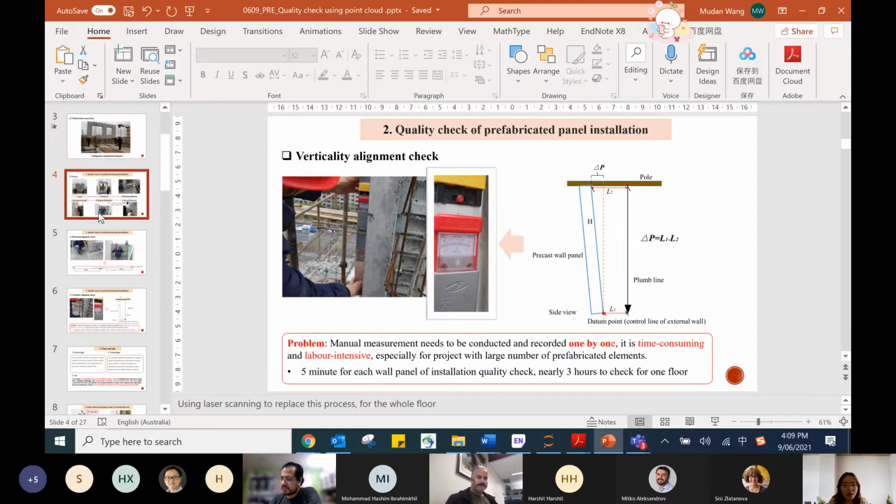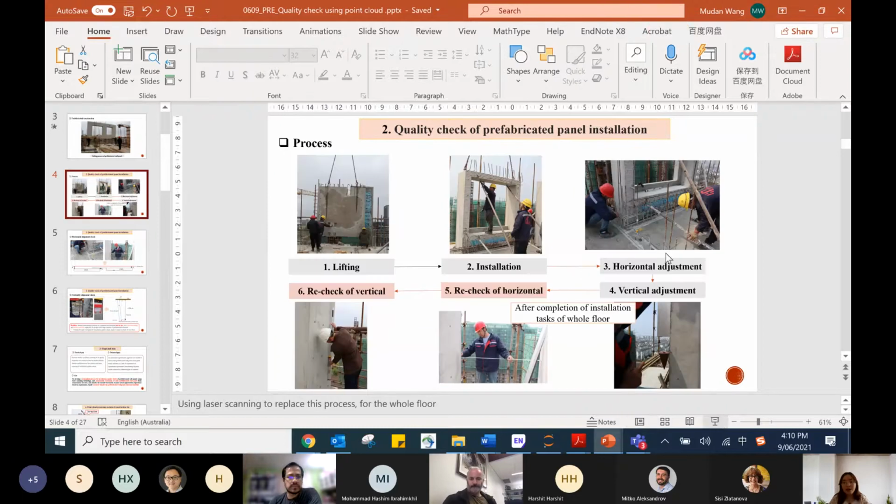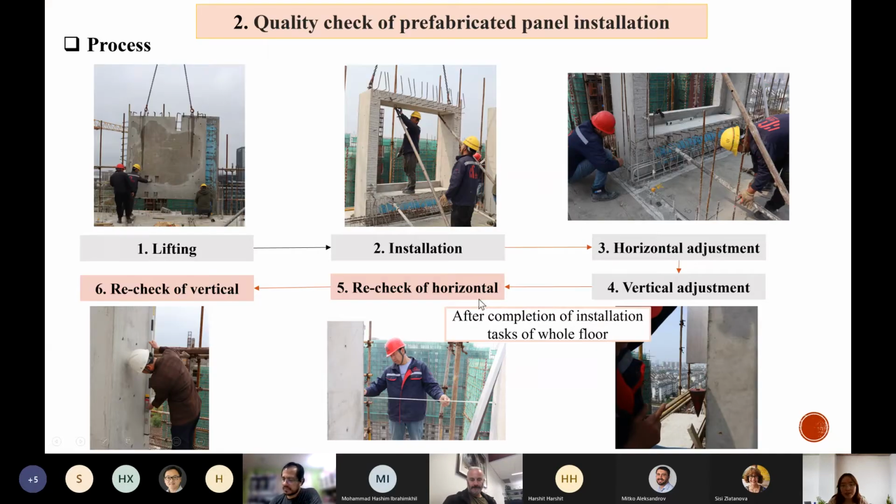And then after the initial horizontal adjustment and vertical adjustment, after all the prefabricated wall elements on the same floor have been completed, they will do a recheck of each wall panel. The recheck is after all the installation process.